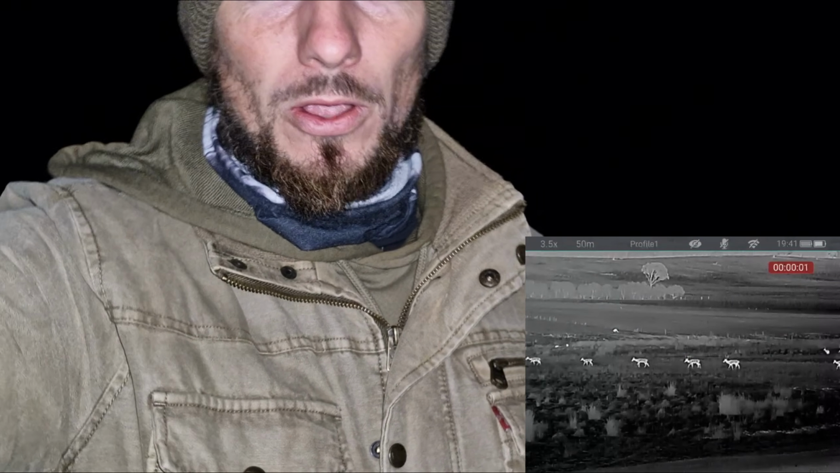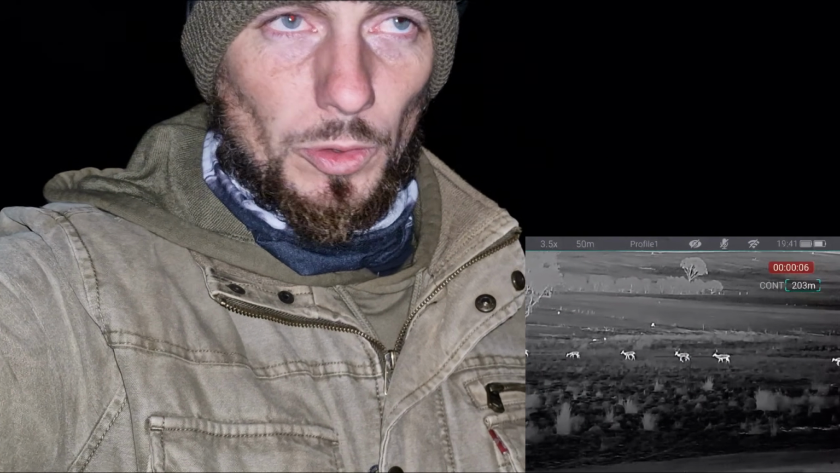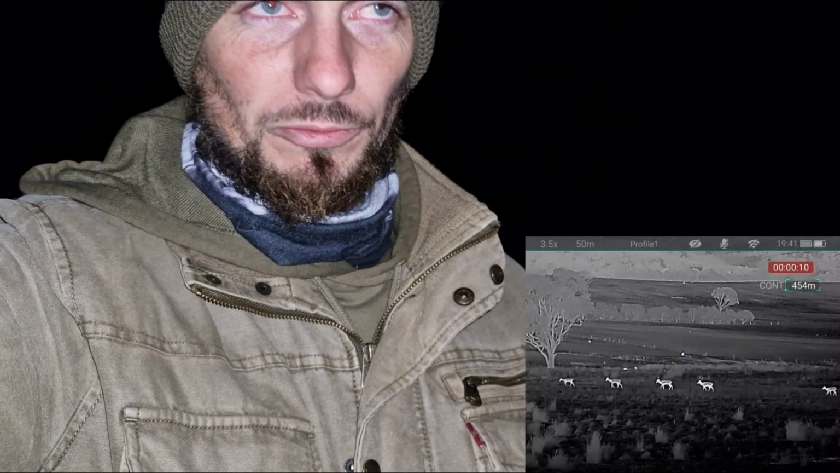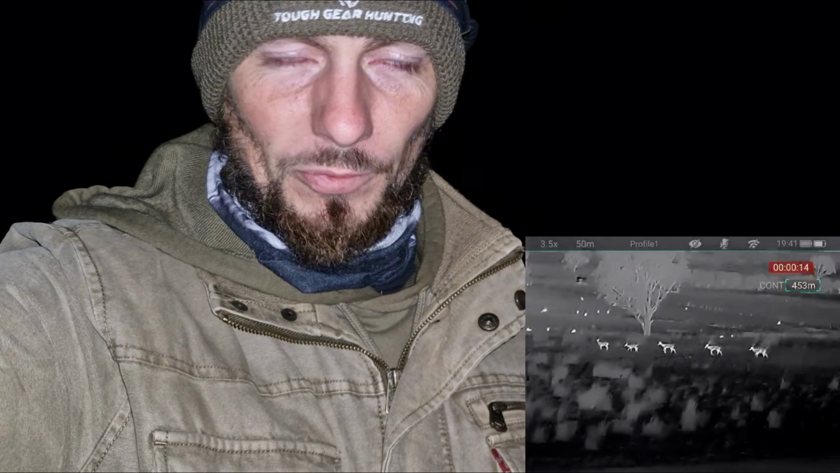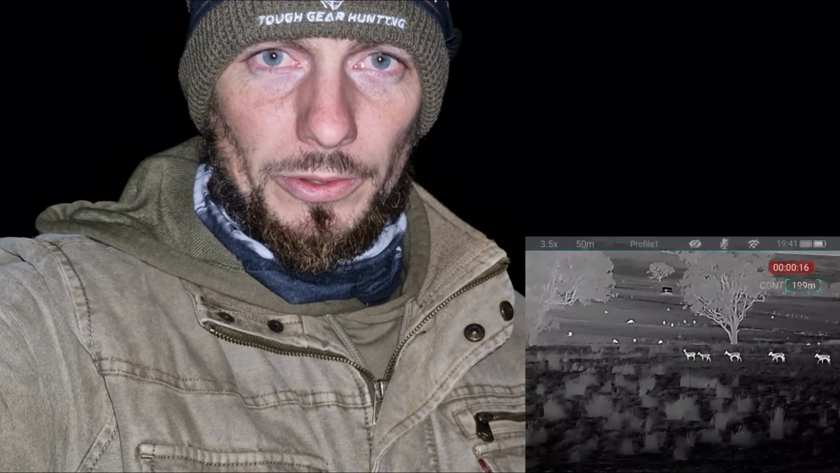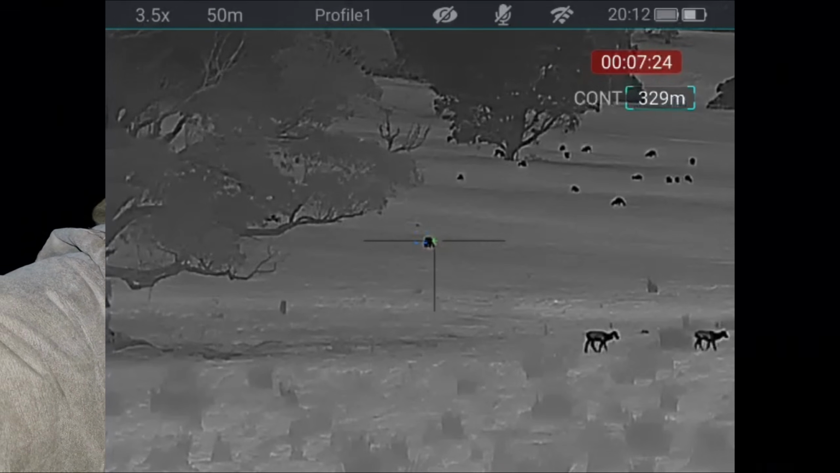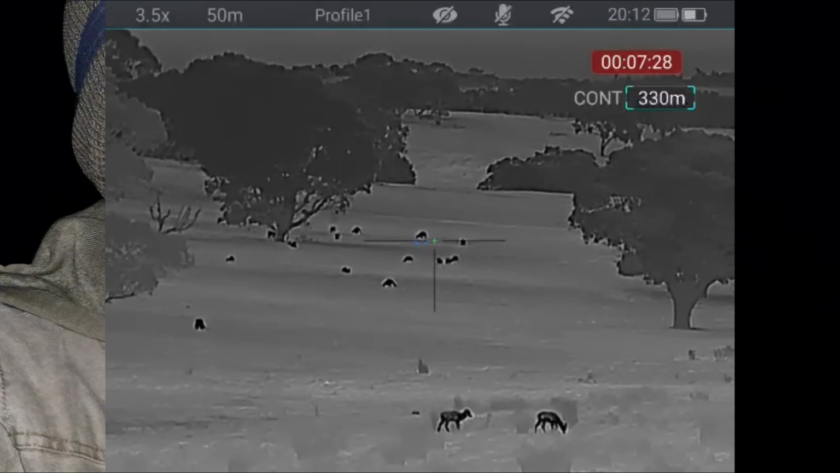So first up, I did have some issues with image quality. I've raised those concerns with Nocpix, and before I got a response from them, I thought, you know what, I'm just going to do a factory reset on the scope and see if that clears it up. And sure enough, it did. I don't know exactly what was going on, but it seems to have cleared it up. And the image in the scope has been fantastic ever since. I'm very impressed with the image that's in the Bolt.